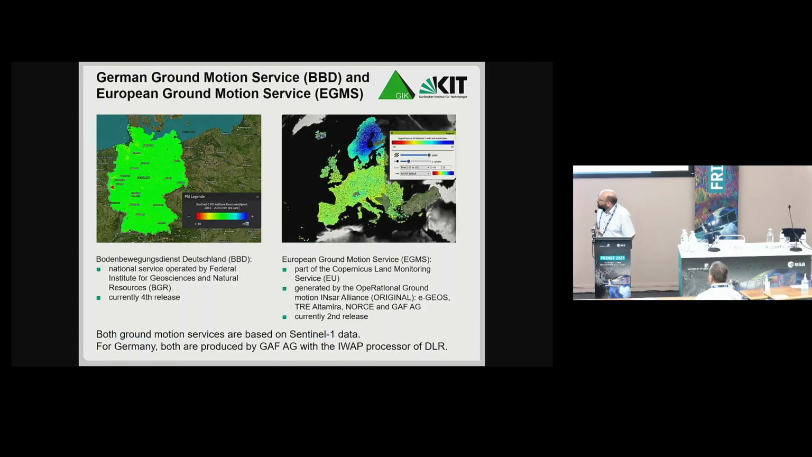The German Ground Motion Service, or BBD, is a national service operated by the Federal Institute for Geosciences and Natural Resources, and the European Ground Motion Service is part of the Copernicus Land Monitoring Service, and it is generated by a consortium of 4 companies. So both ground motion services are based on Sentinel-1 data. And for Germany, both are produced by GAF AG using the IWeb processor of DLR.